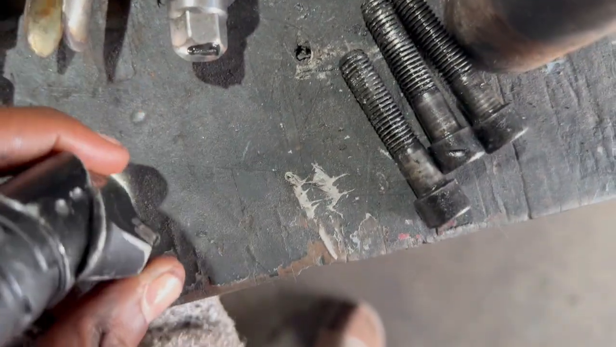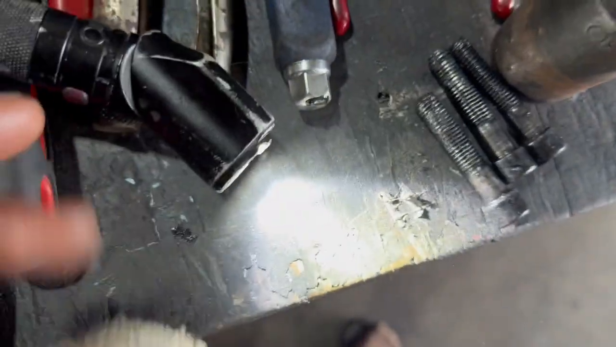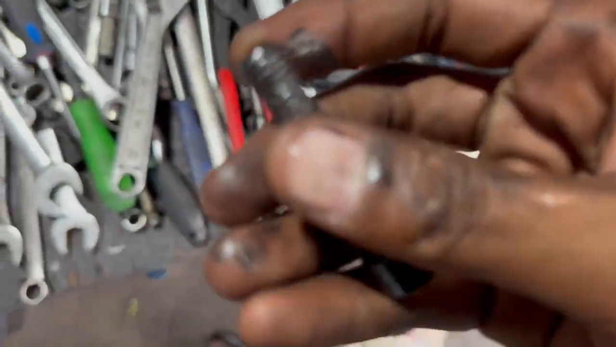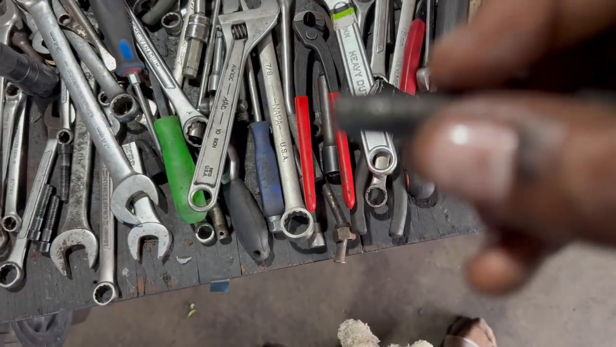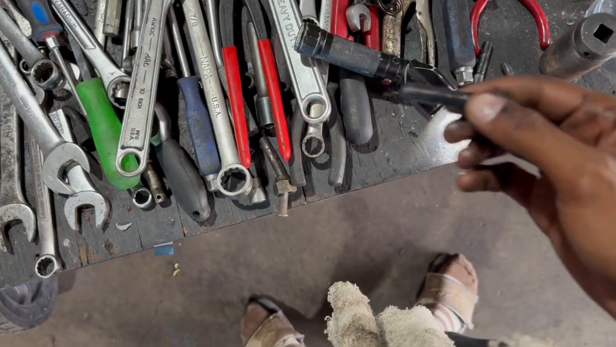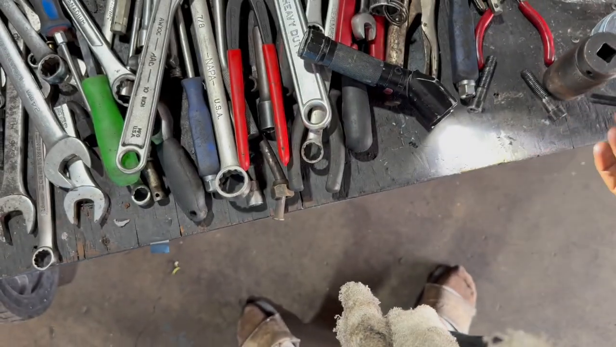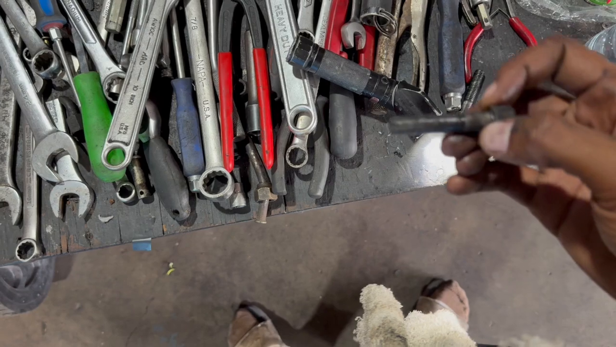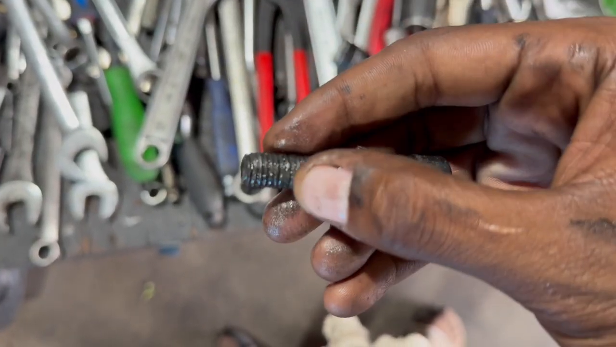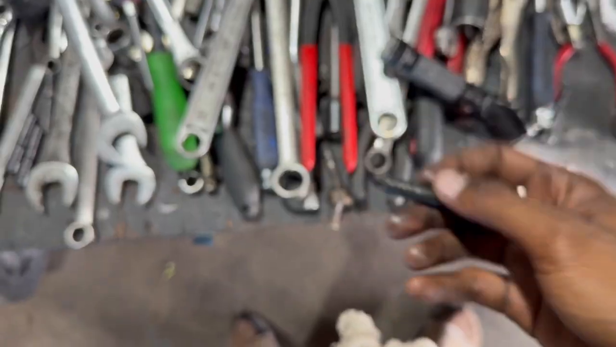Let me see if I can show you. See, this one unthreaded, like this one didn't though. Got some more at the house. I'm gonna go to the house, get them, come back, put them on, but yeah, it unthreaded the bolts, bro.